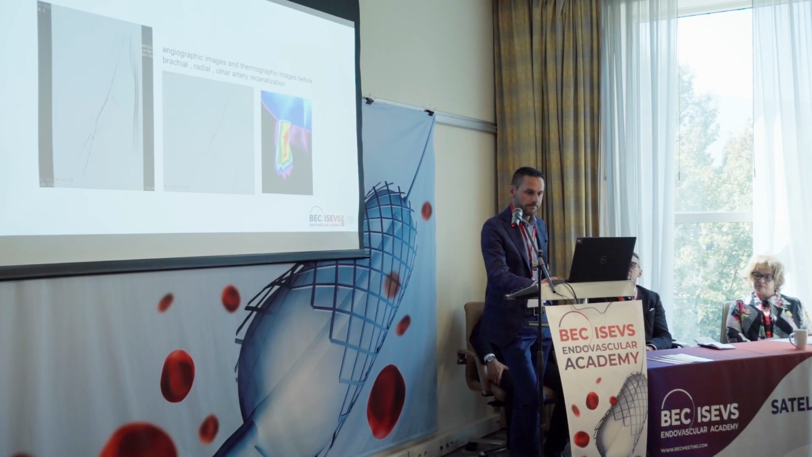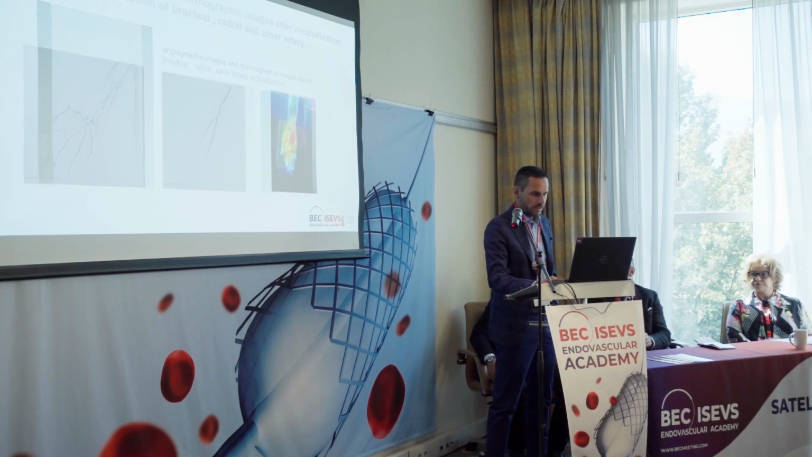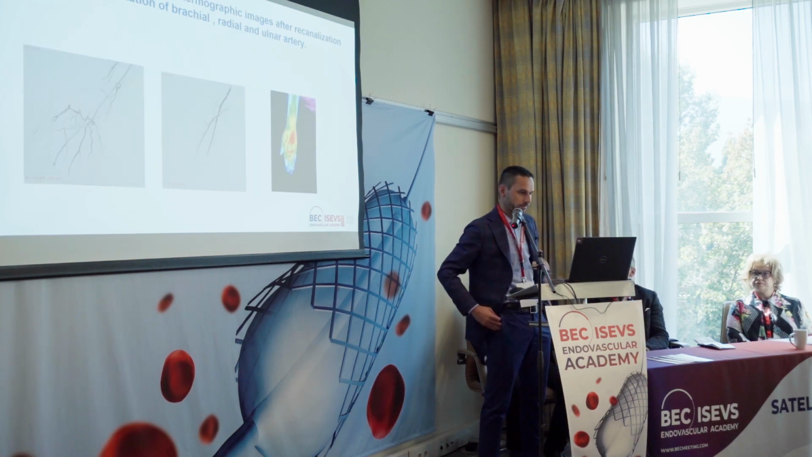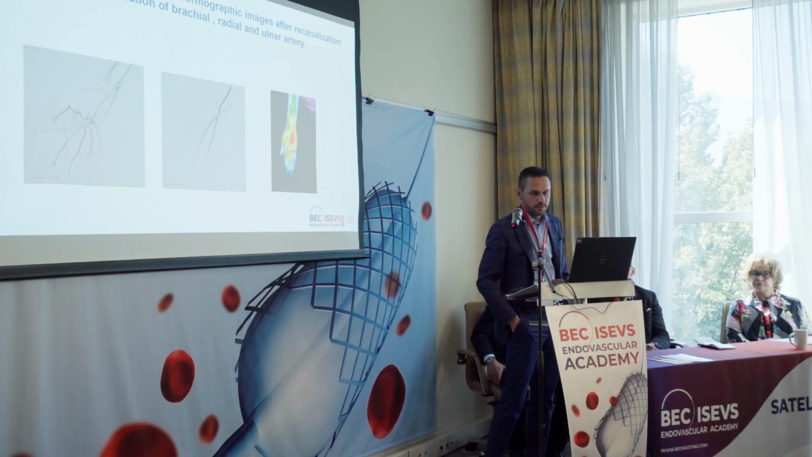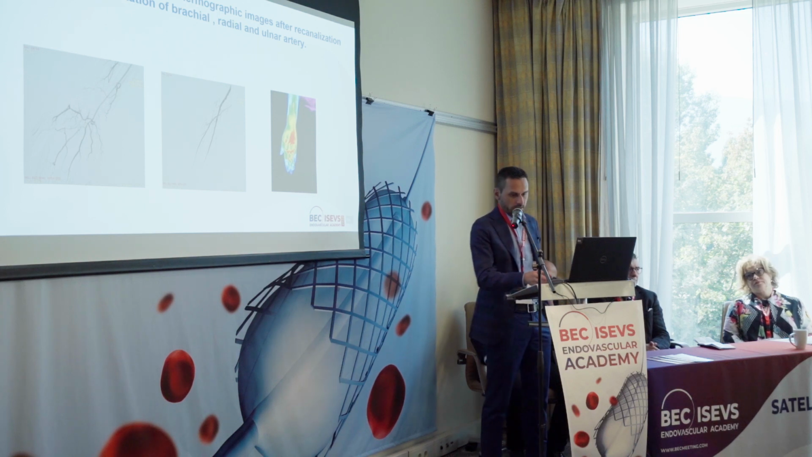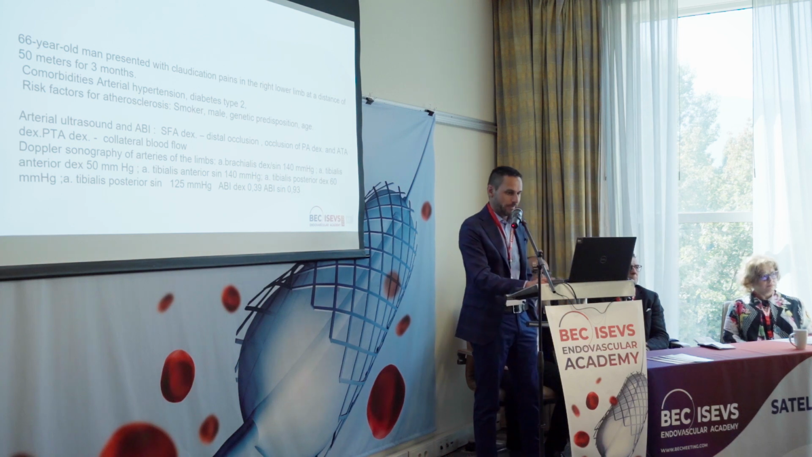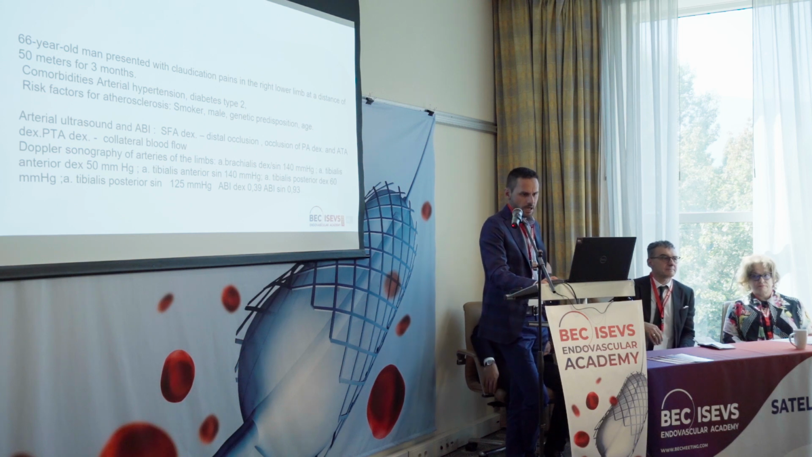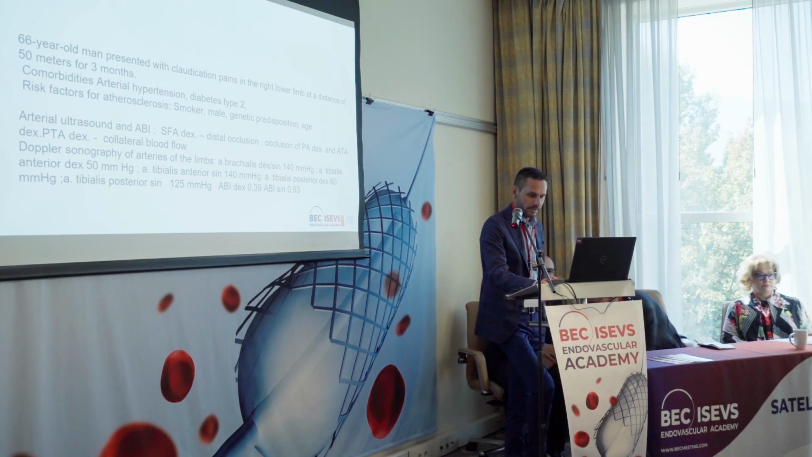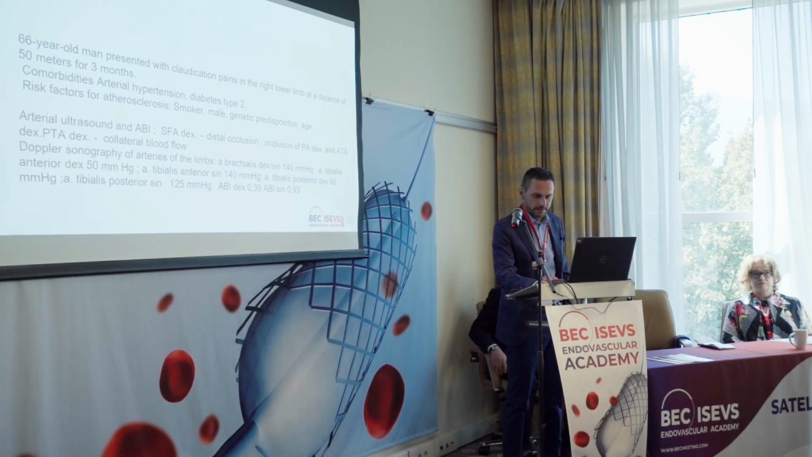The fingers we do not see on the thermal camera. It's with critical ischemia. And after recanalization and stent implantation of the right radial artery, we see on the thermography this result. It's amazing.